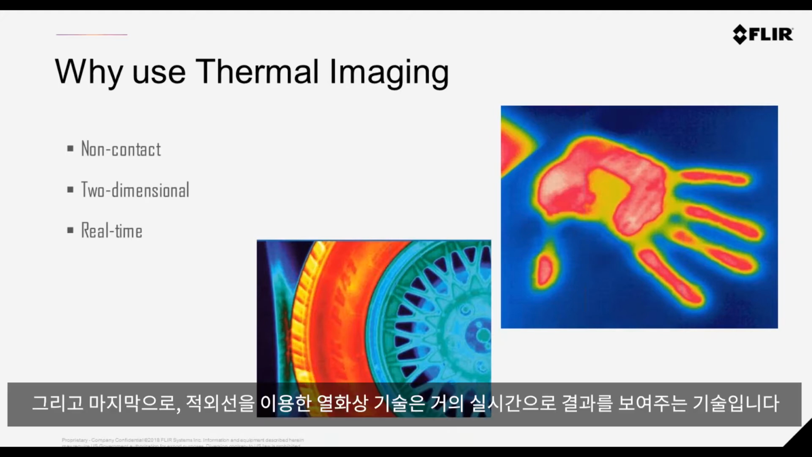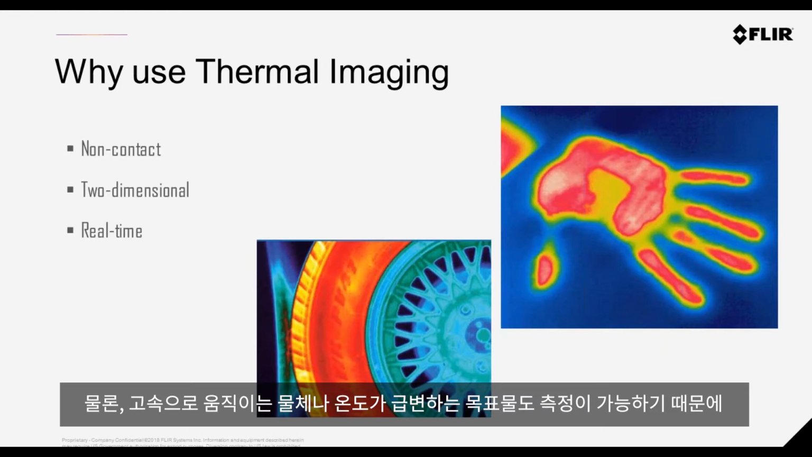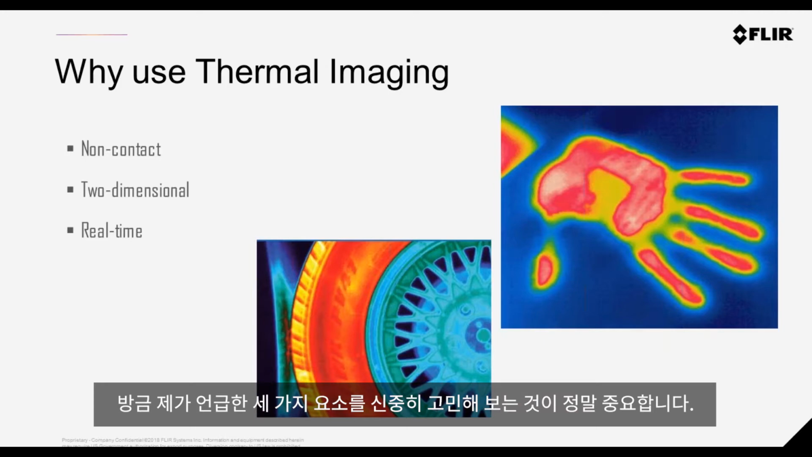And finally, one of many, but it's almost real time. We can very easily look at stationary objects, and we can measure them very quickly. But it's also possible to record fast-moving objects and fast temperature changes. And these last 3 points, the measuring of objects quickly and the fast temperature change and cycle, these are interesting topics that we have to challenge ourselves with in the world of infrared and when deciding on the right type of detector technology.